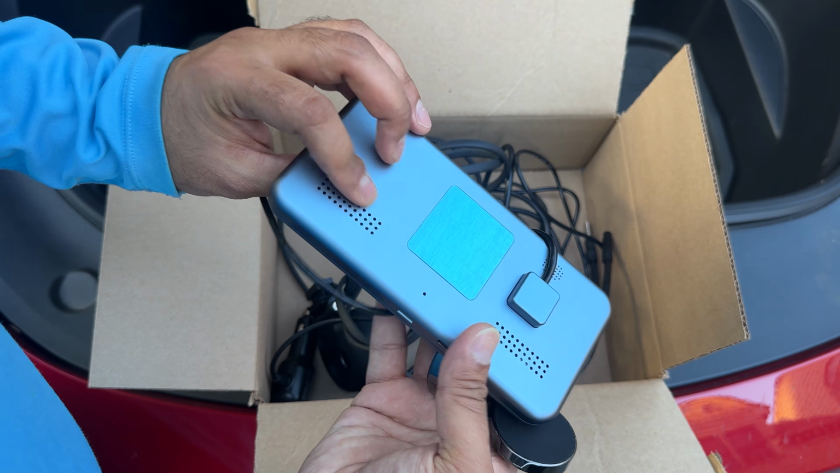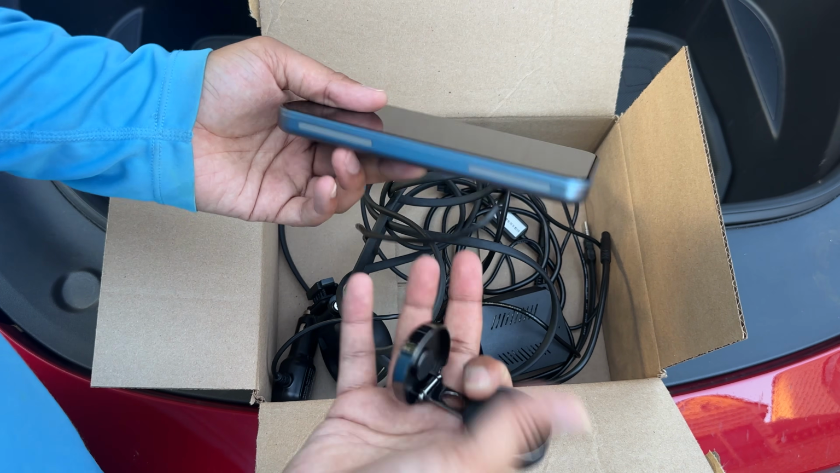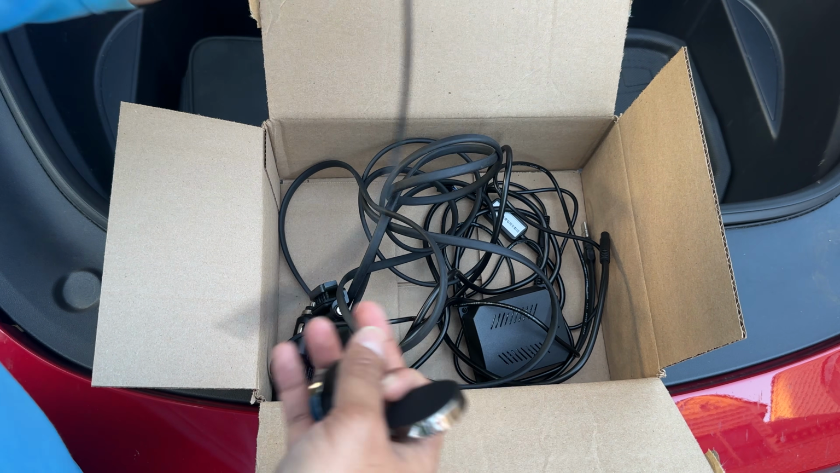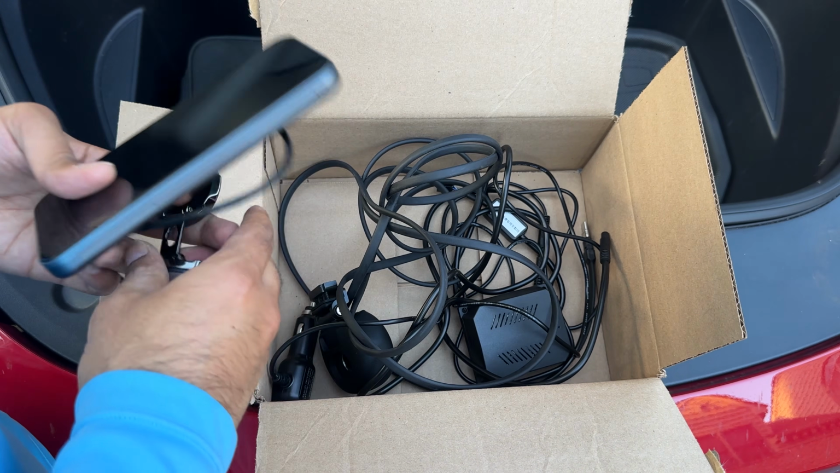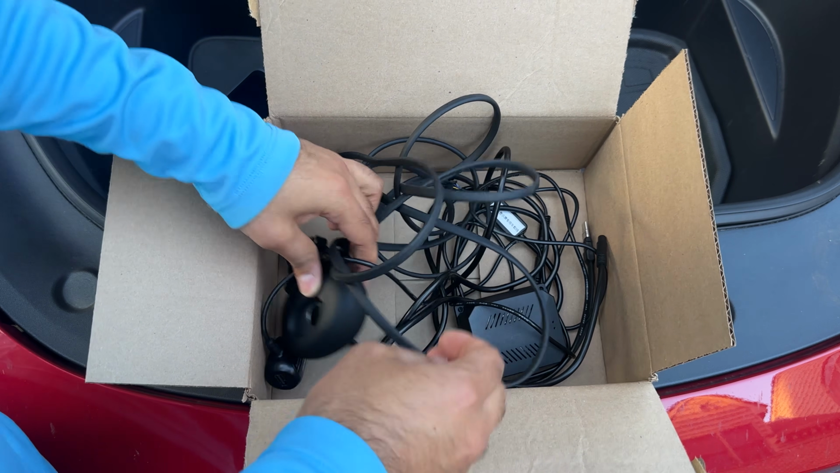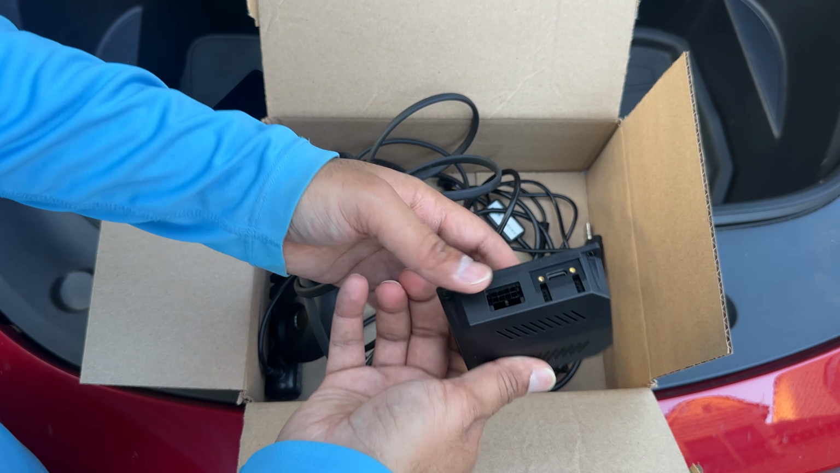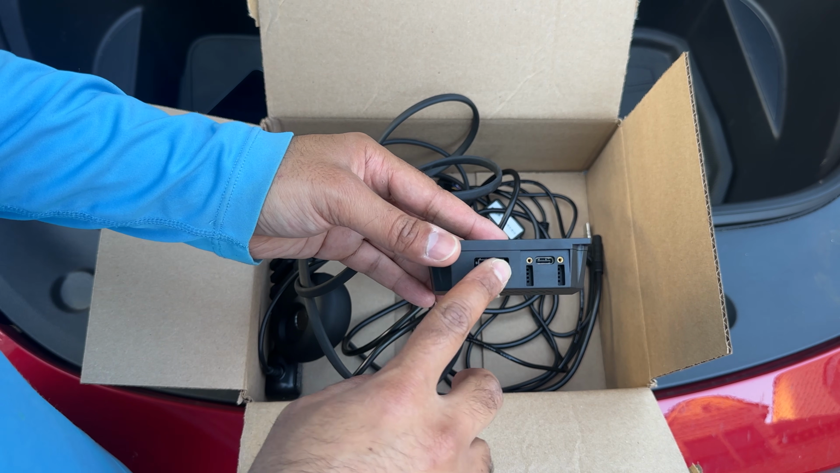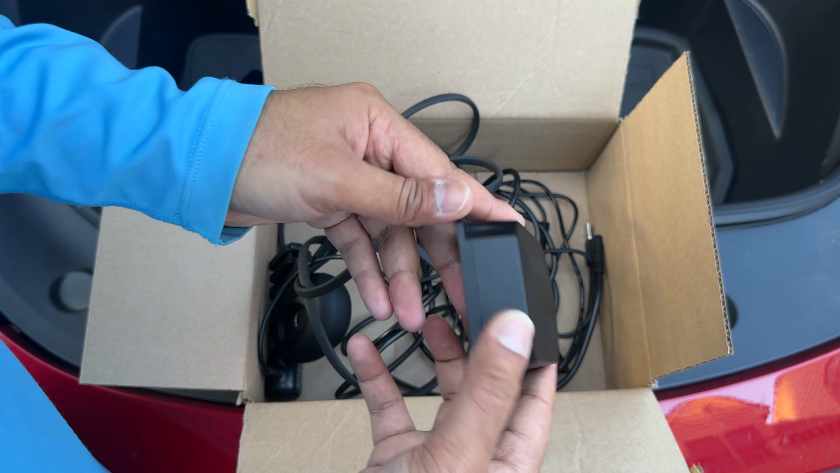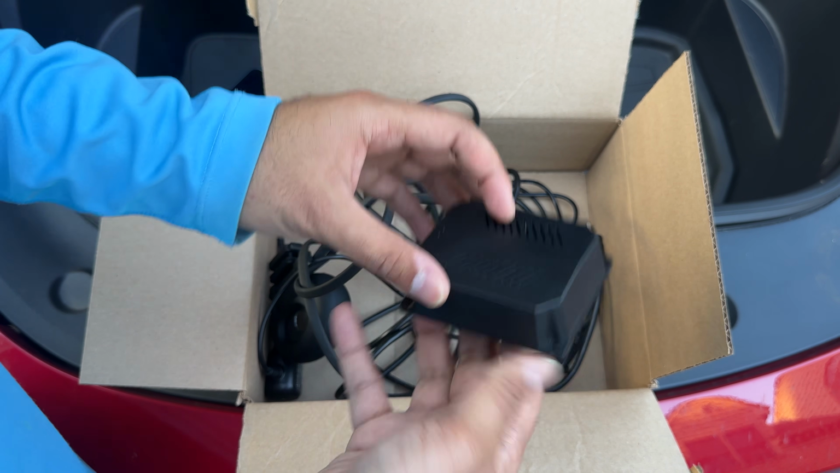It has got some audio in the back, which will alert you if there is an obstacle, and it has got an input for the screen. So that's the screen there, and here's the mount again. As I say, you don't have to use this. Then you have got a control box here. This control box has an input for the power, as well as the camera input using USB-C, and that's it. There's not much to this control box either.